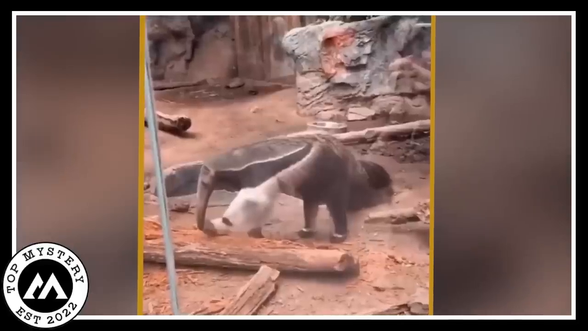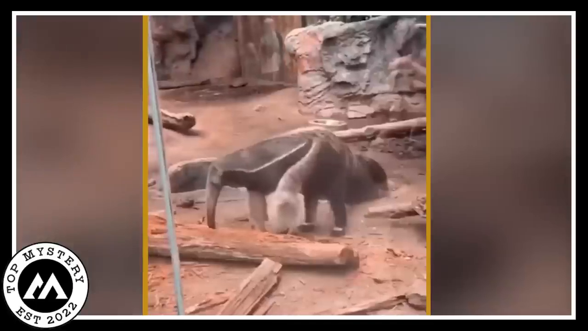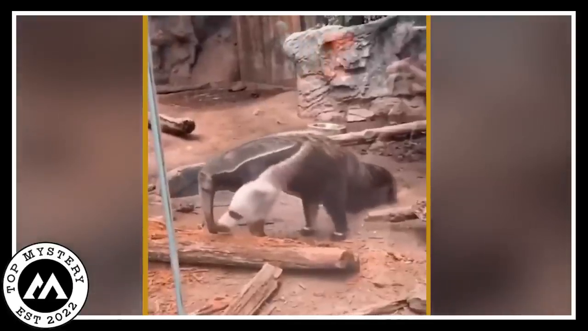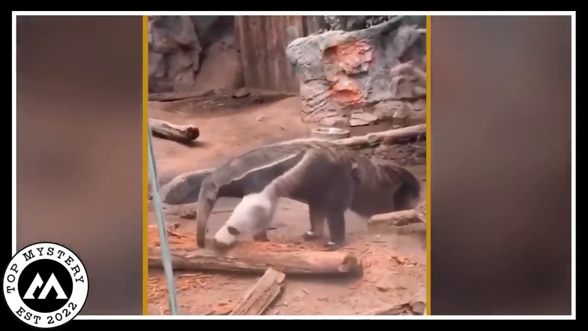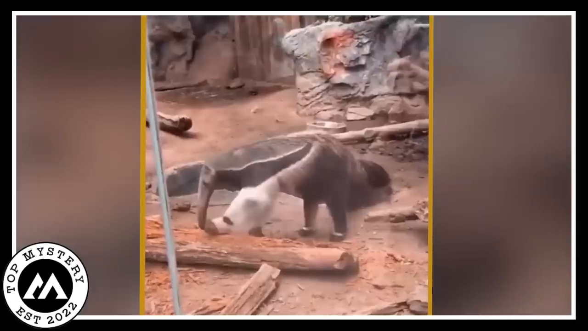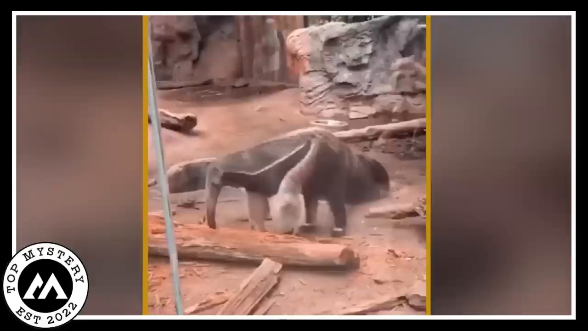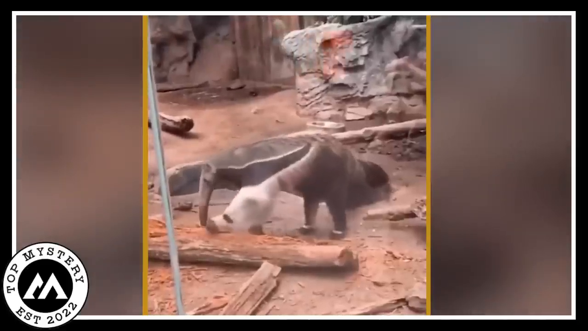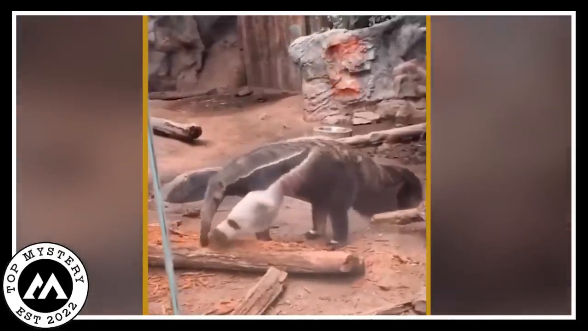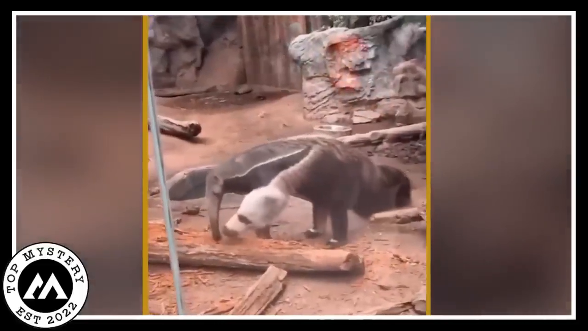But when you first looked at it, you might think its front leg was the face of another animal. It was puzzling and made people wonder what they were seeing. At first, you couldn't tell what creature it really was, but if you watched closely, you figured it out. The creature was actually an anteater, and its front leg was playing tricks with your eyes. It was a very strange video that kept you guessing.